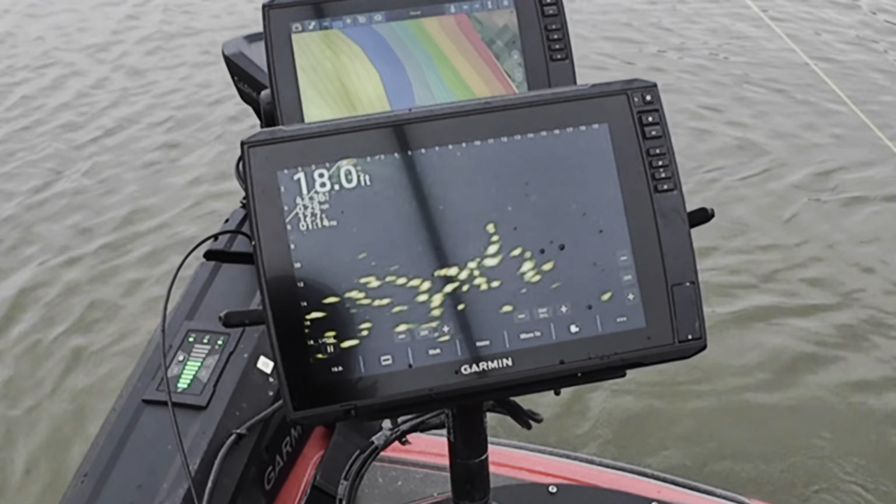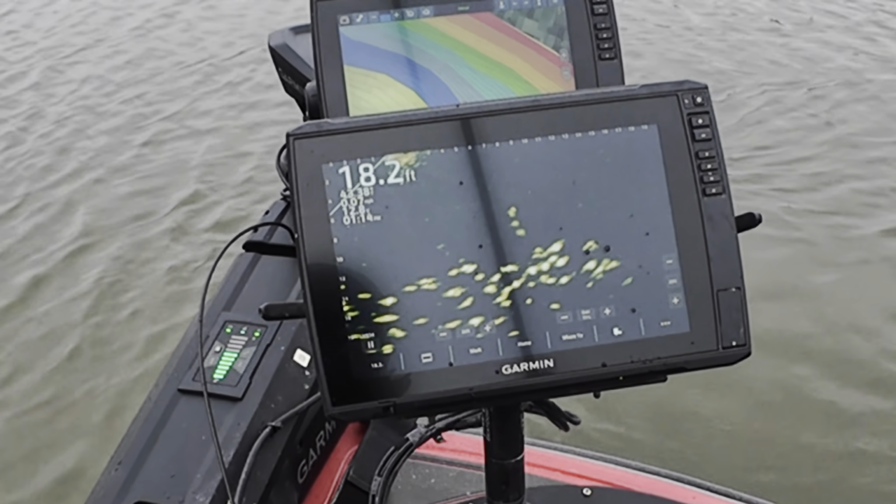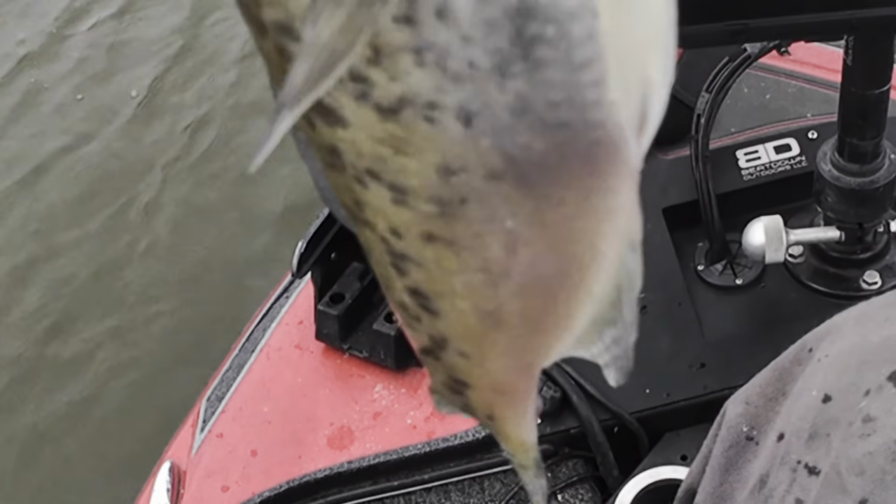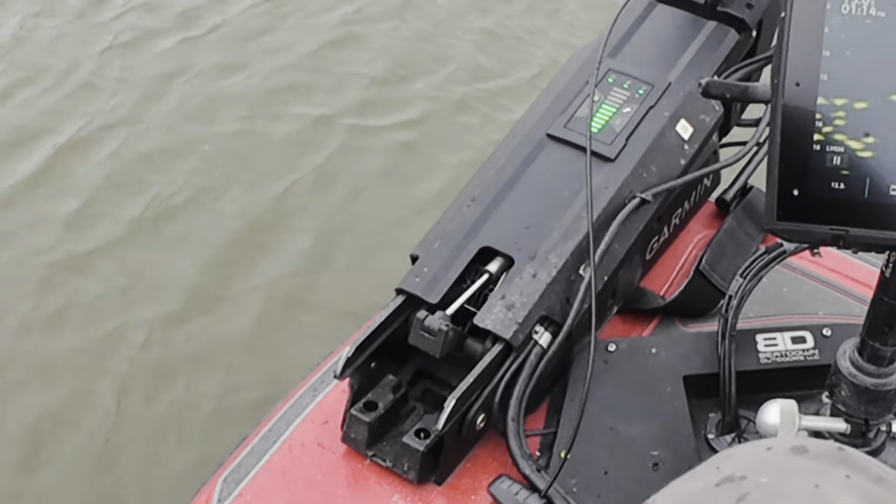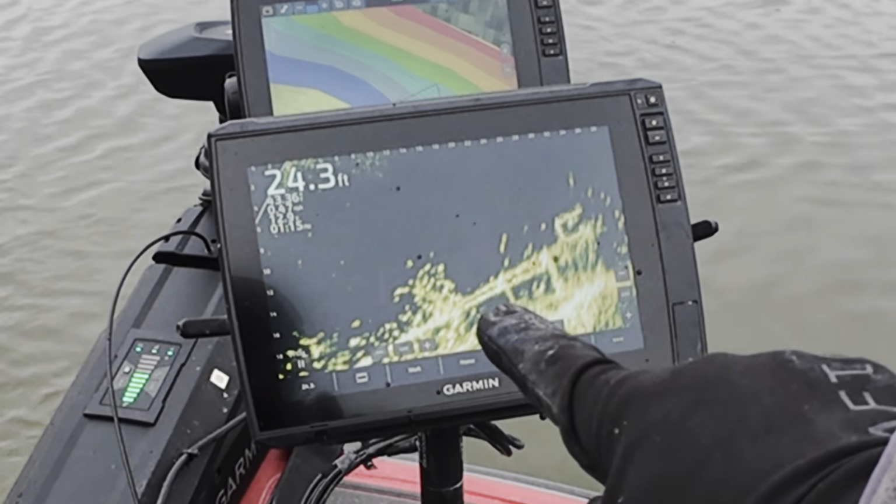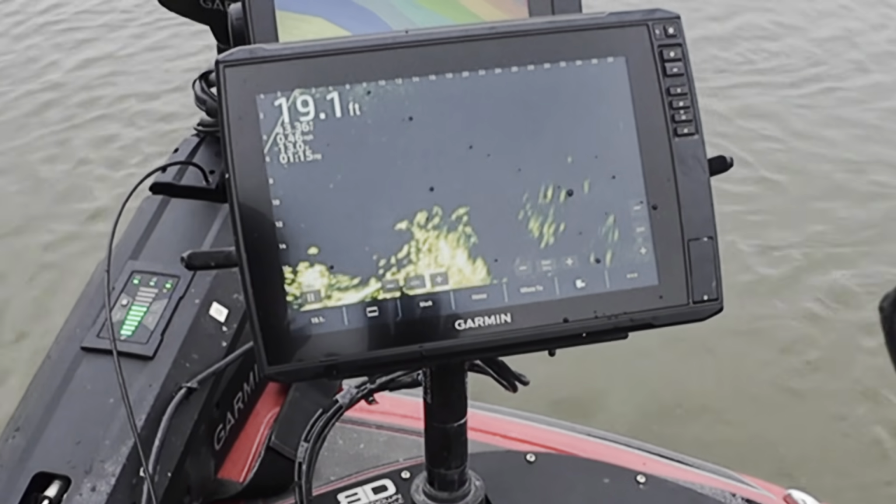See if I can get this one right here. He's coming, nice and steady. Oh, he didn't want it, but here's another one coming up. He crushed it, but he's small. Just a small one. But he ate it. So if you look close right there, there's the old dock structure, and look at all them crappie around it. Granted, most of them are small, but there's a big one here and there.